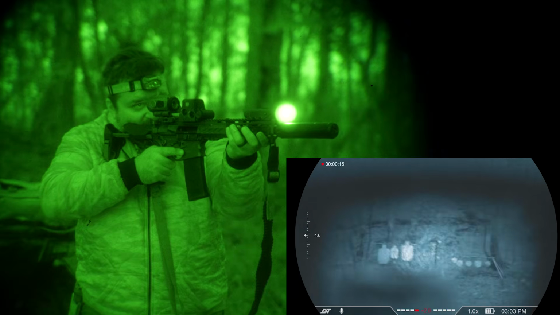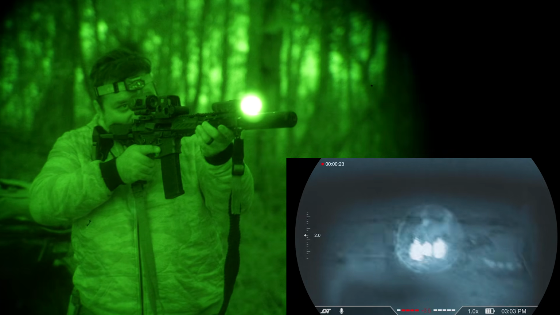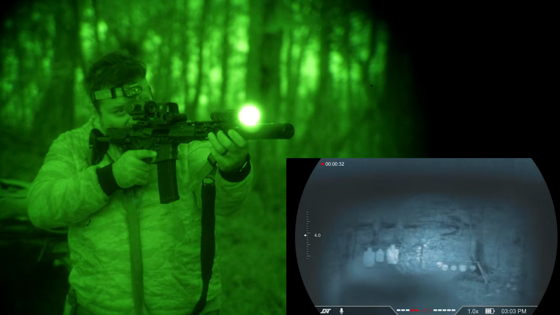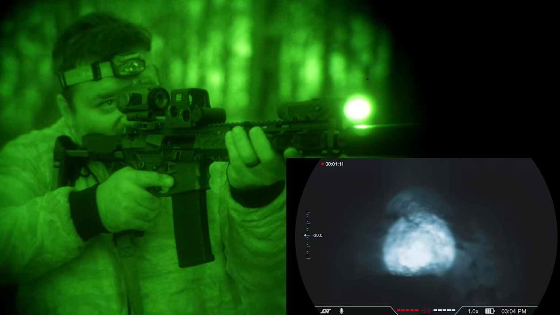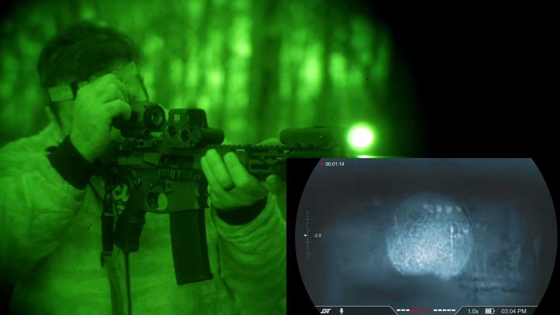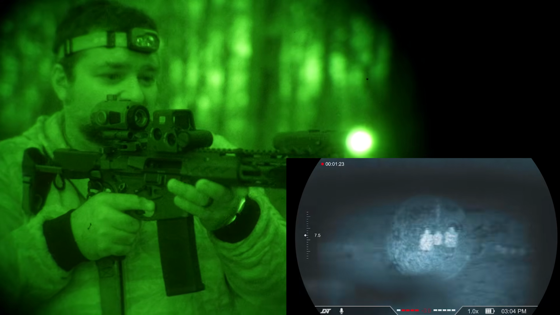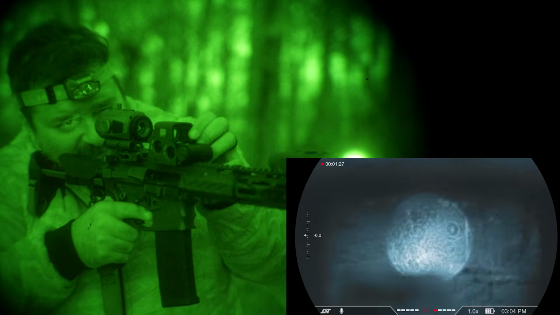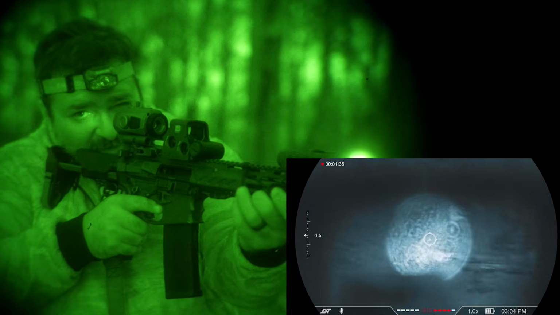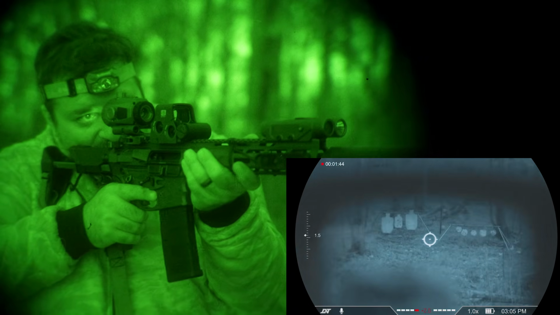Now looking through here, this is what it appears to look like with my IR emitter, and I can do some things to widen that out or narrow it a little bit. All right, so yeah, this is what it looks like. I could turn this up a little bit here, and it's a little bit brighter now. By the way, my EOTech's on, so let me turn that on real quick. Very blinding, but if I go into night vision mode, it becomes much more usable. Let me turn off the IR emitter real quick. This is night vision mode, so very, very much usable.